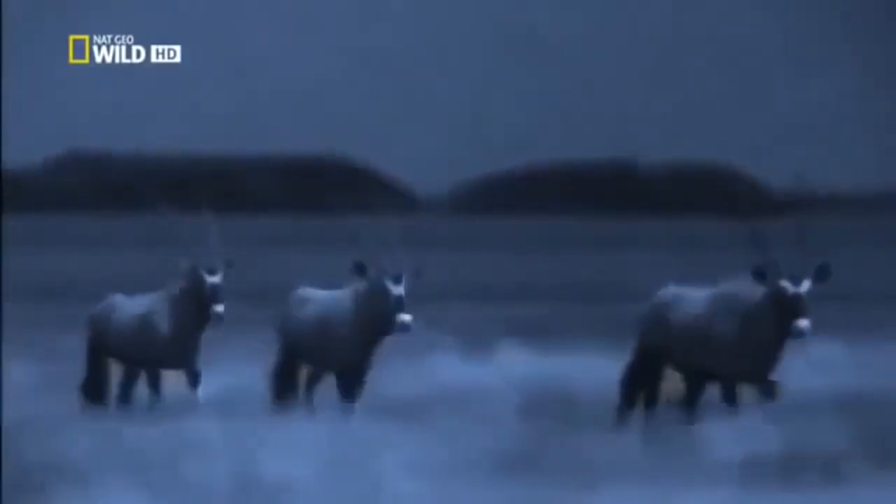The mother knows the cubs are distracting the oryx. She quietly lies down out of sight. The antelope are confident. The bright moonlight gives them a clear view of the lions. To the oryx, the cubs don't appear to be hunting in any way. The curious youngsters follow as the oryx move off. Only the thermal camera can see the hidden lioness.